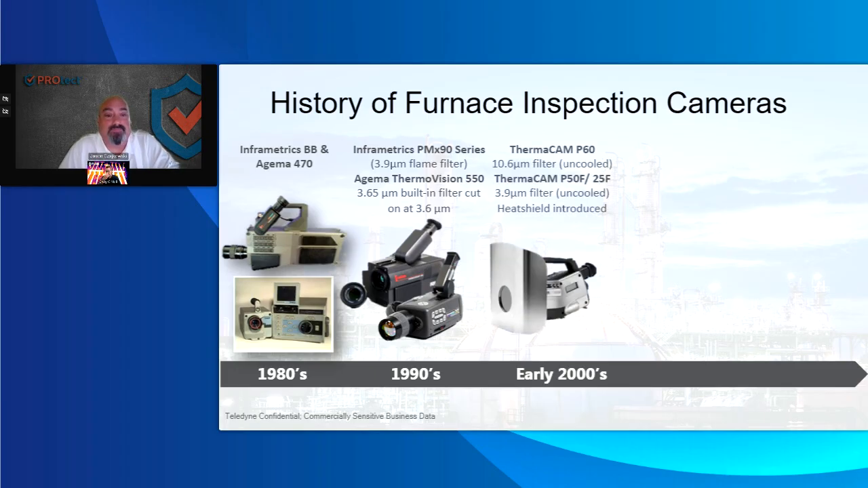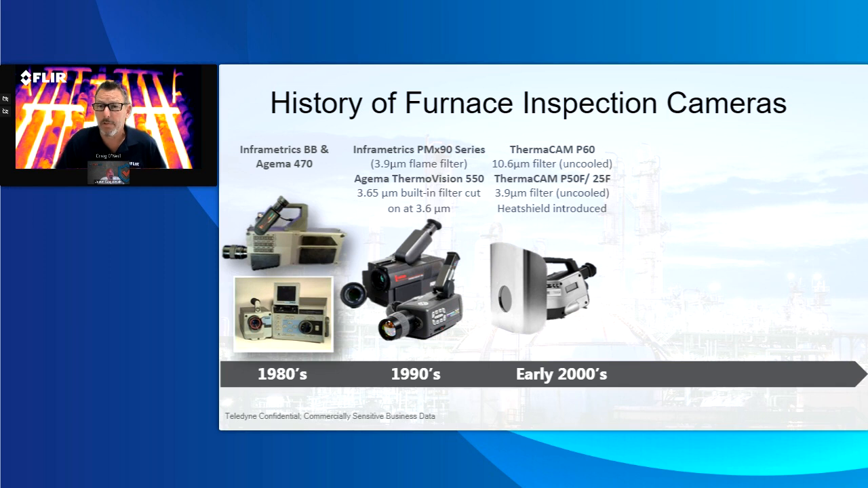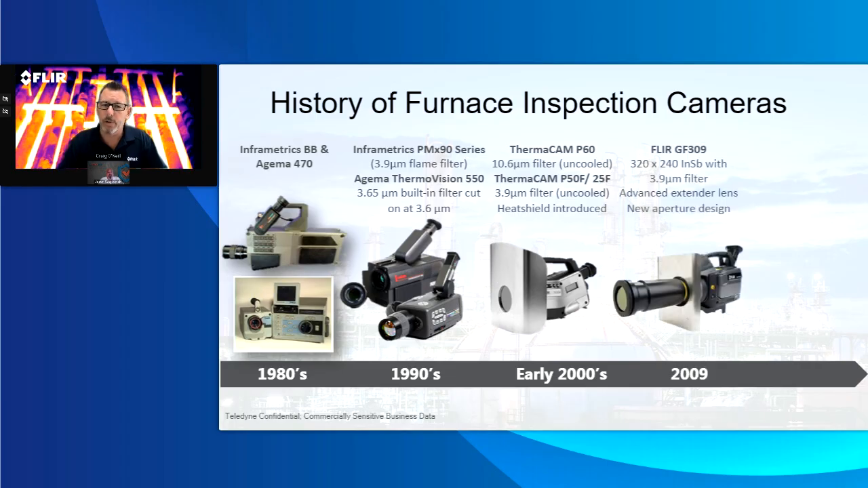Yeah, you mentioned the ability to protect both the camera and the user, and this is something that we came out with in the early 2000s with a camera that didn't work as well as we hoped it would. It was an uncooled technology. It also showed how uncooled cameras may have a bit more challenge in providing the sensitivity and the image quality that you would need. But that was the first camera where we really put the design in front of the camera, right? What we mean by that is trying to protect the camera as well as the user.